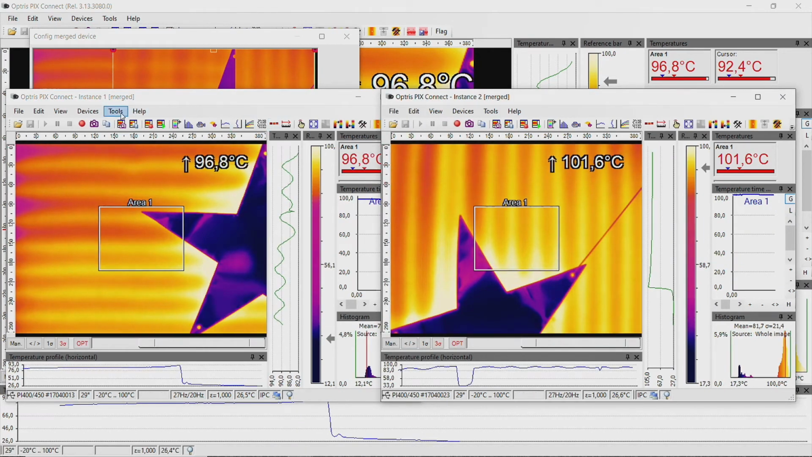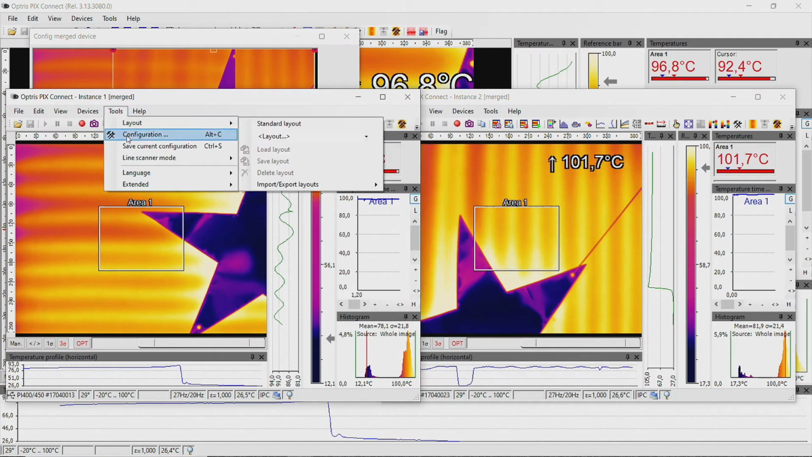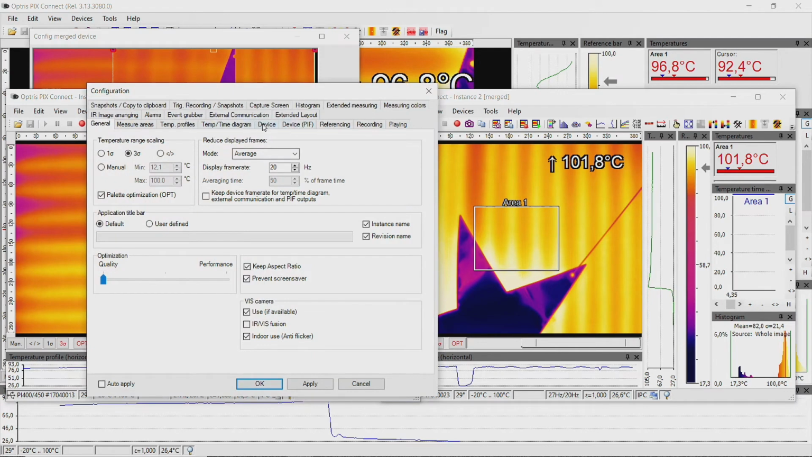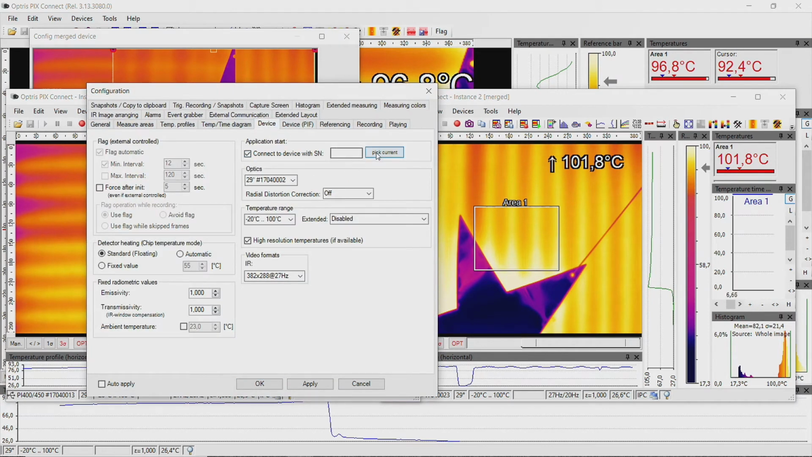Go to each instance window and select under Menu Devices the camera that you want to use, and under Tools, Configuration, Device and Application Start, assign each camera to an instance.